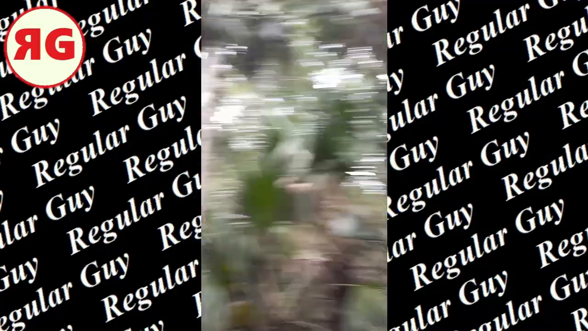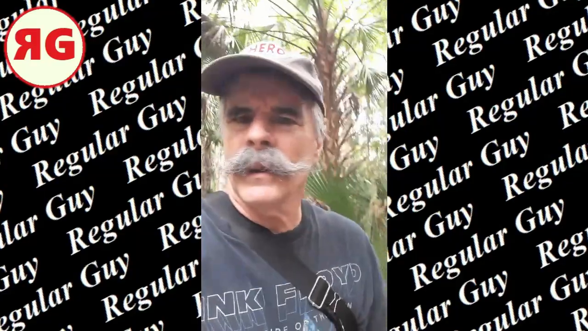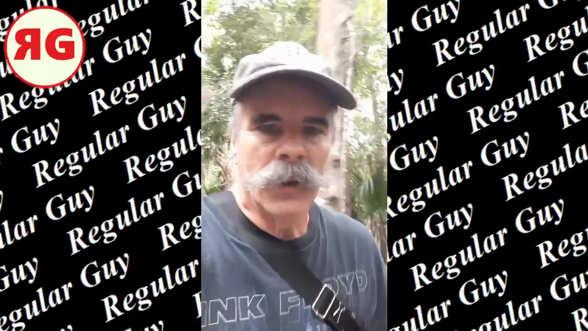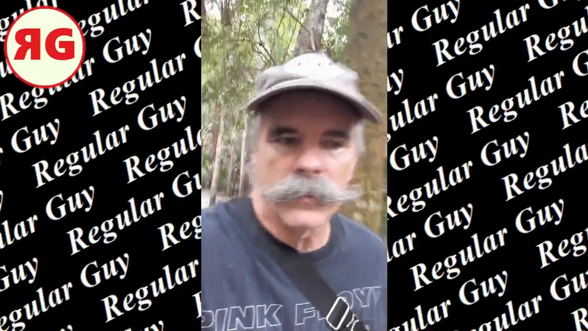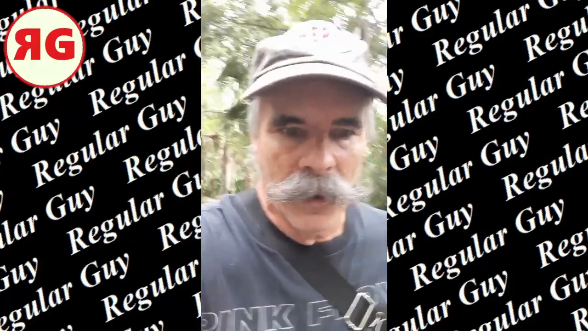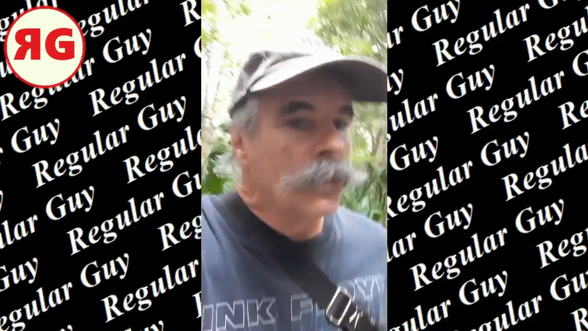Wow, look at this. Water is right up to the trail in some places. And it is starting to sprinkle. Of course it is. Why wouldn't it? I mean, rain? Sure. Why not? So I'm not too far from my camera that I hope is not submerged. And if it's not, I'm just gonna get wet and go across. Wish me luck.